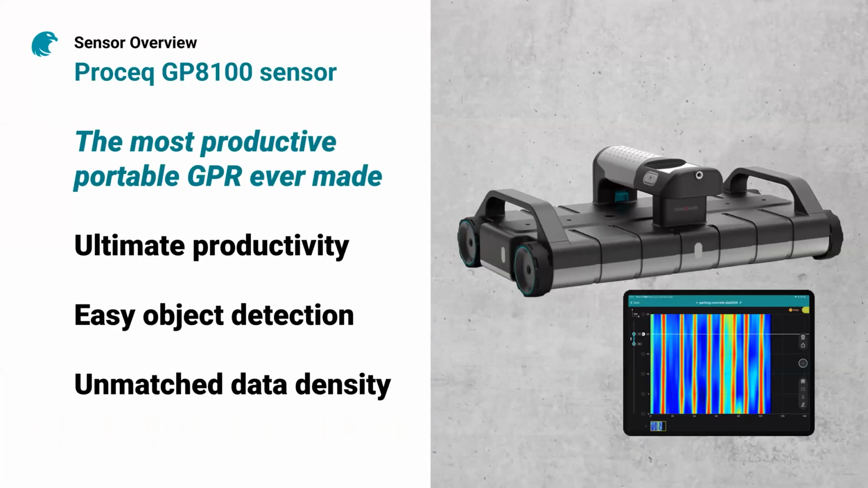So what's our proposition? When it comes to large areas, we have realized that single-sensor ground penetrating radars do not work that well because they need so much time to gather the data that you need. So we came up with the GP8100, which is a multi-line ground penetrating radar sensor. This offers you ultimate productivity, easy object detection, and of course, unmatched data intensity.